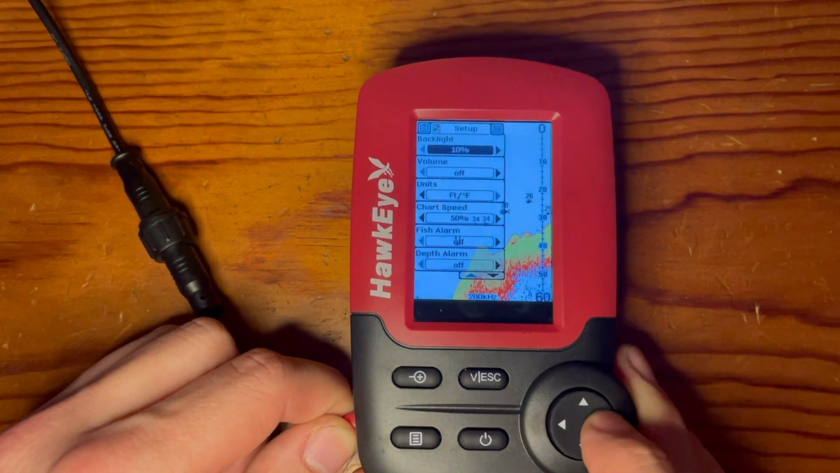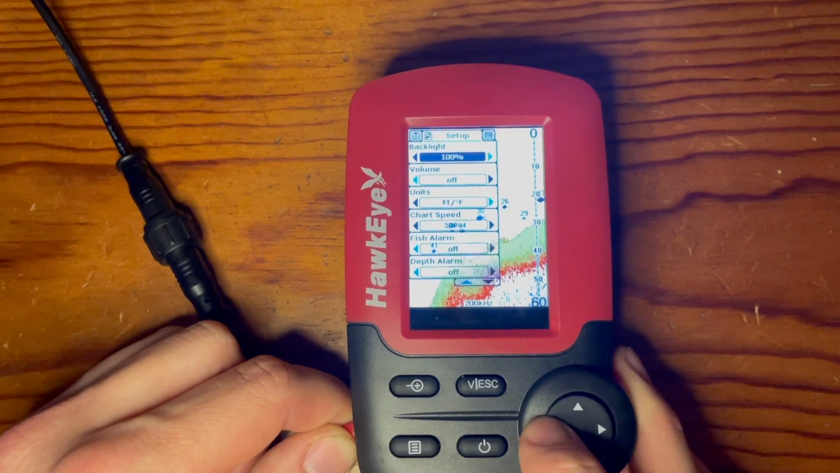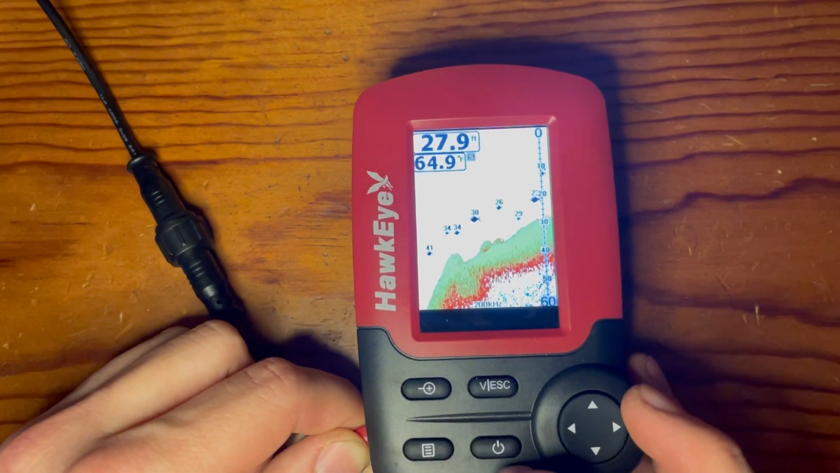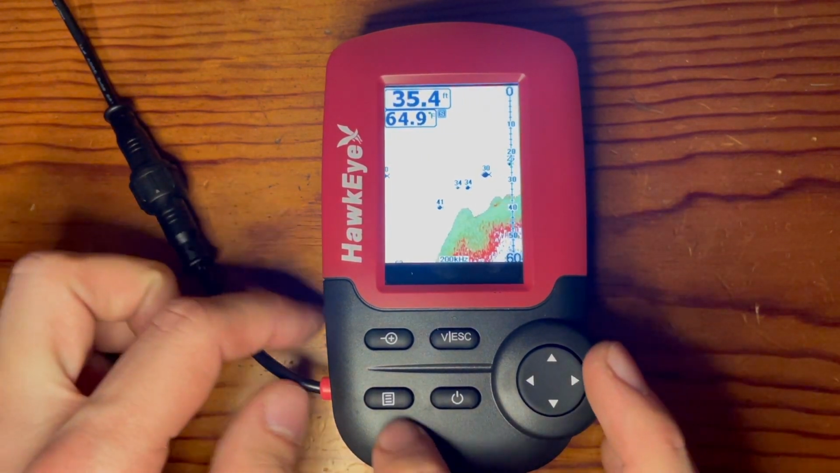So this will go down to 10%, and then it will go all the way up to 100%. And then push escape to exit, and then save your setting.